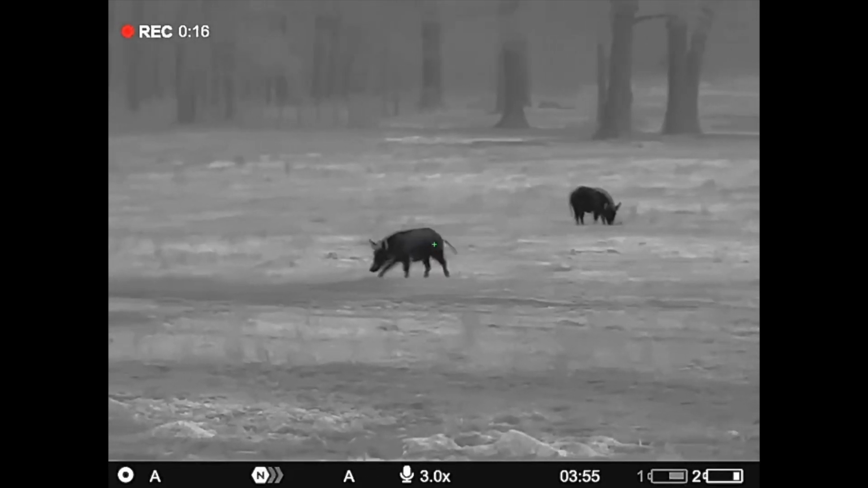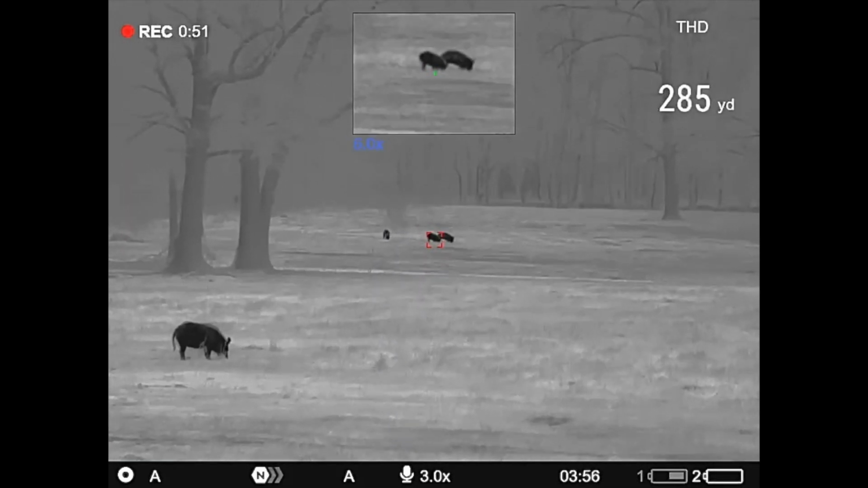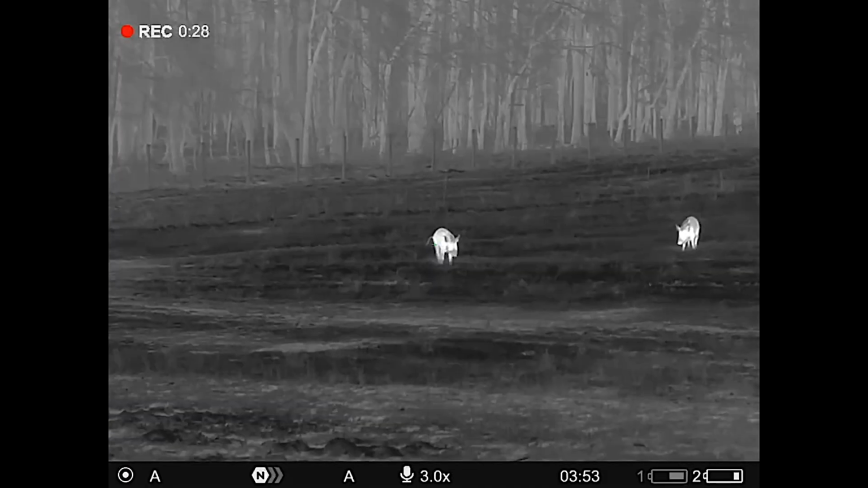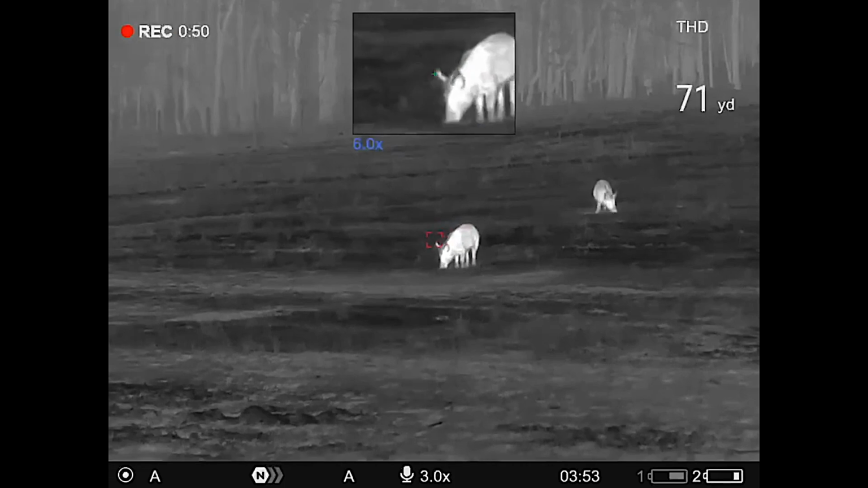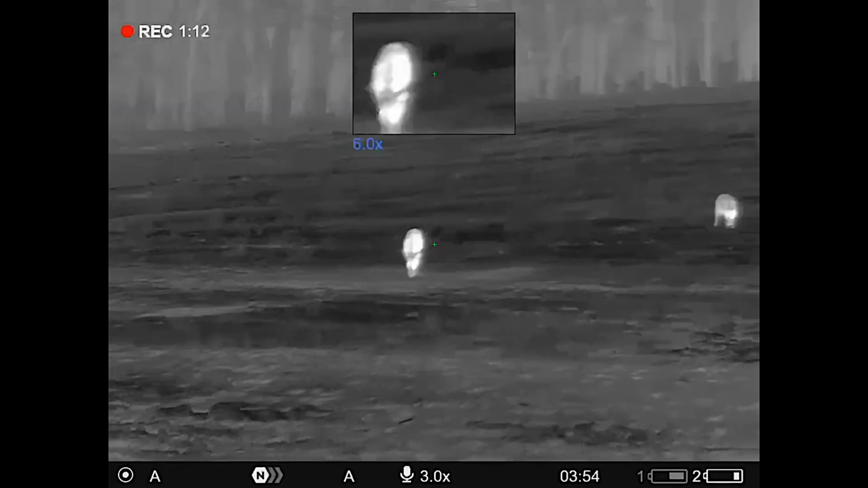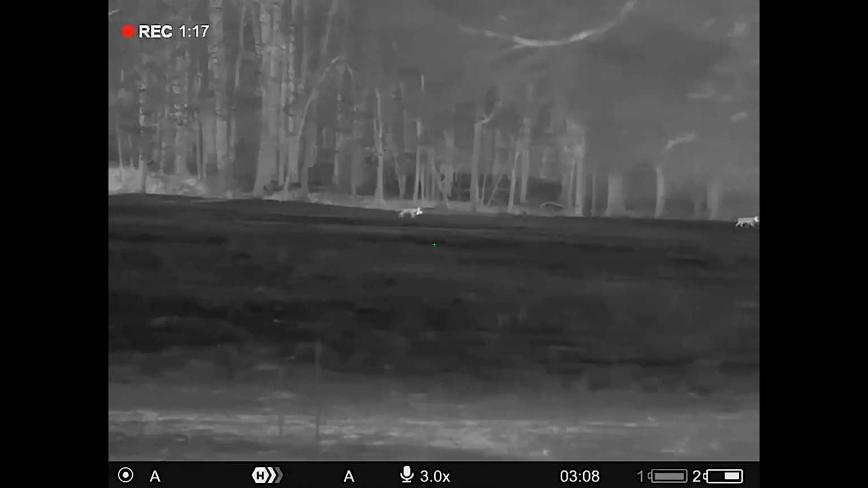It weighs 34 ounces. And the operating temperature, minus 13 degrees to 122 degrees Fahrenheit. It also has a lot of different color palettes to choose from. Pulsar has the most of any that I know of as far as color palettes, reticle choices, reticle color options, picture-in-picture display. It does have an internal battery and a removable battery. You can purchase extra batteries if you want to have some in your pocket for later on in the night if you're hunting deep into the night.